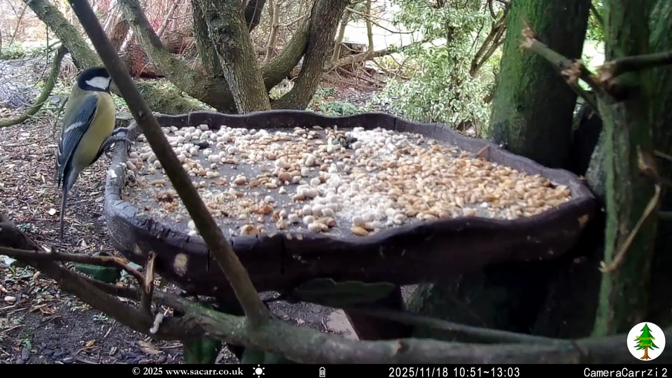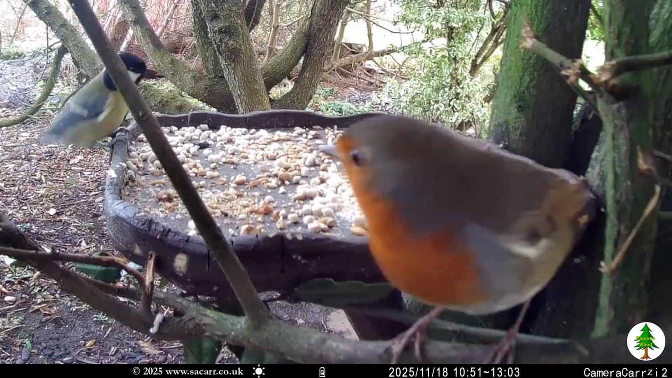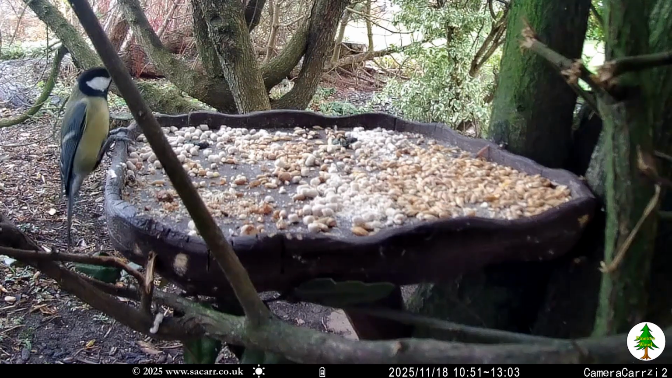The next clip is another bullying robin, having a go at a great tit. The great tit avoided it in a move that looks like it comes from an action movie, especially when seen at reduced speed.